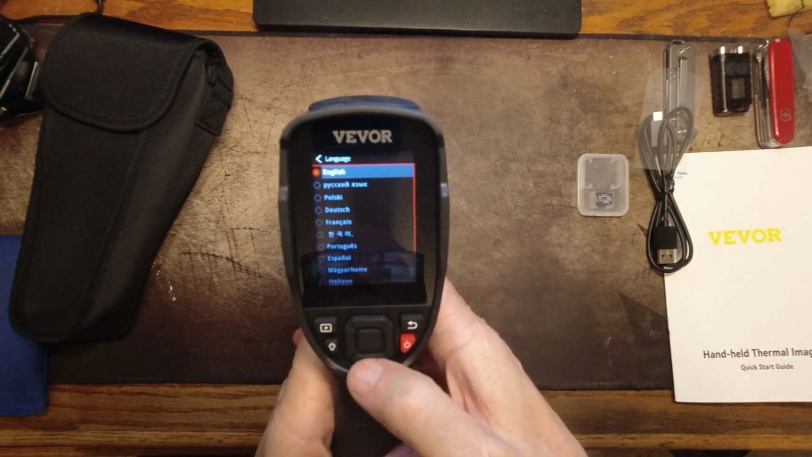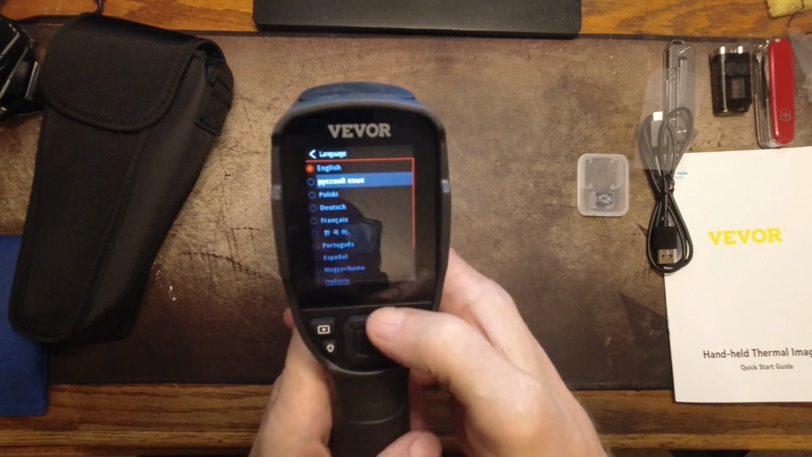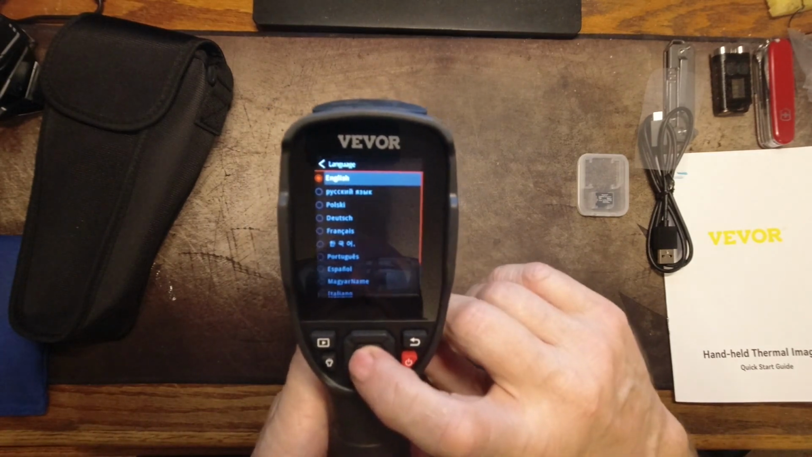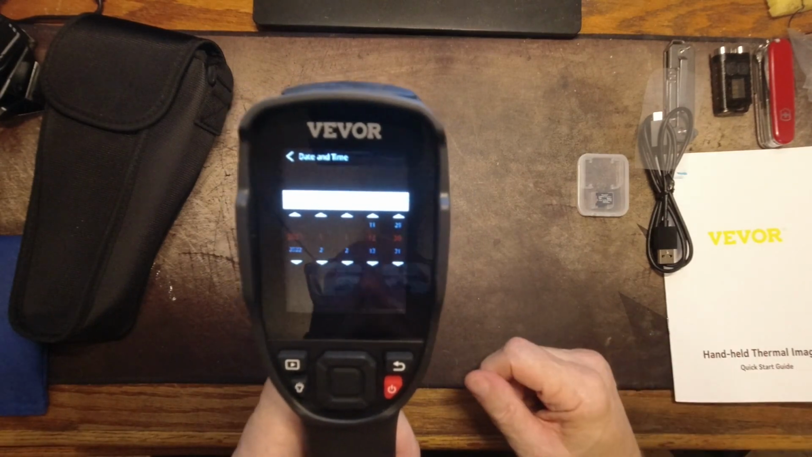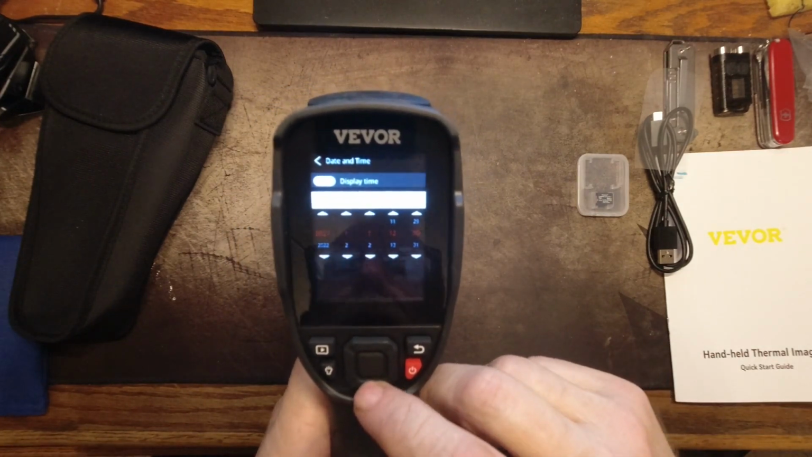So it's asking what language, and I couldn't seem to get it to do anything, so I foolishly used the rocker to go down and tried that second one down and then got stuck in it. But apparently, yeah, there you go. Didn't do it. I did it right this time, amazingly enough. Okay, we're going to set the time and date now.